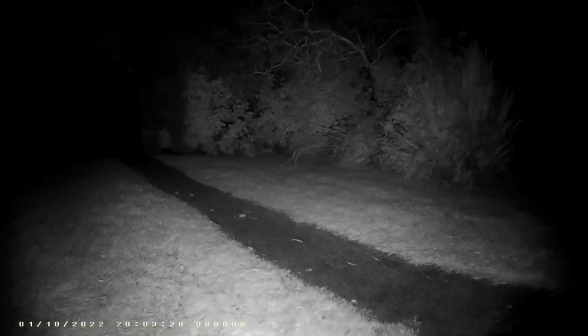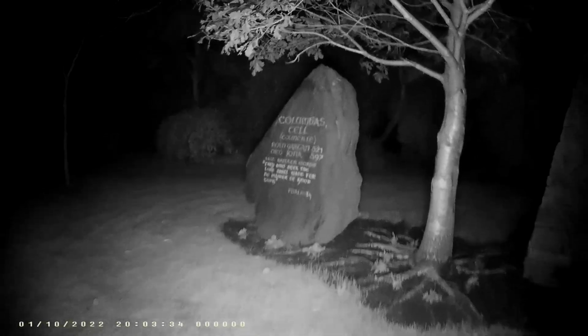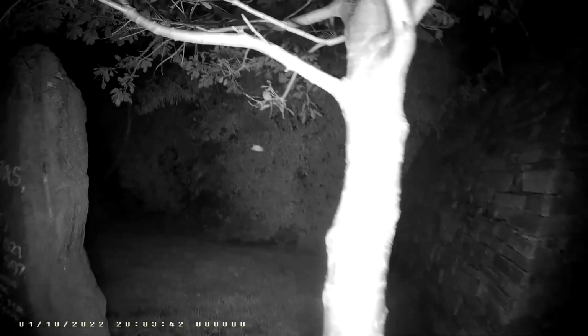There's another building over here. And in the summertime, is it swallows or swifts? The birds with the fork tails come in and roost in here every summer. Columba's cell. And again, more bird feeders. I need to sit down here. This one is usually kind of wet because there's a leak on the roof.